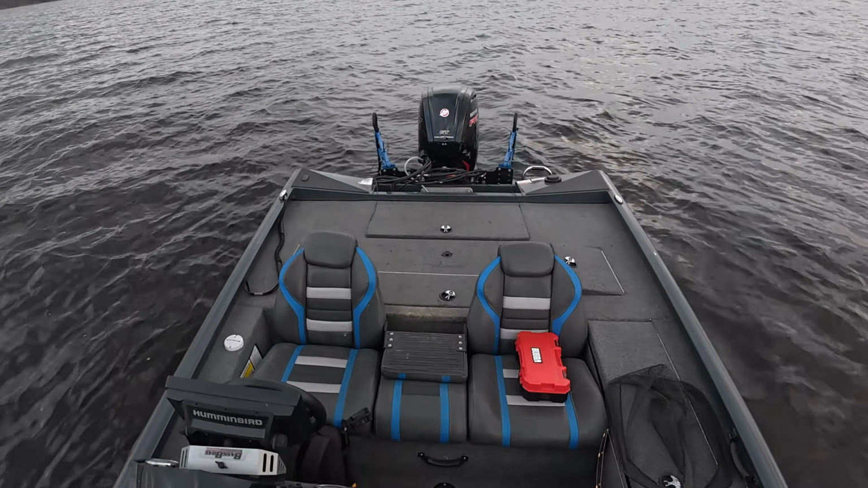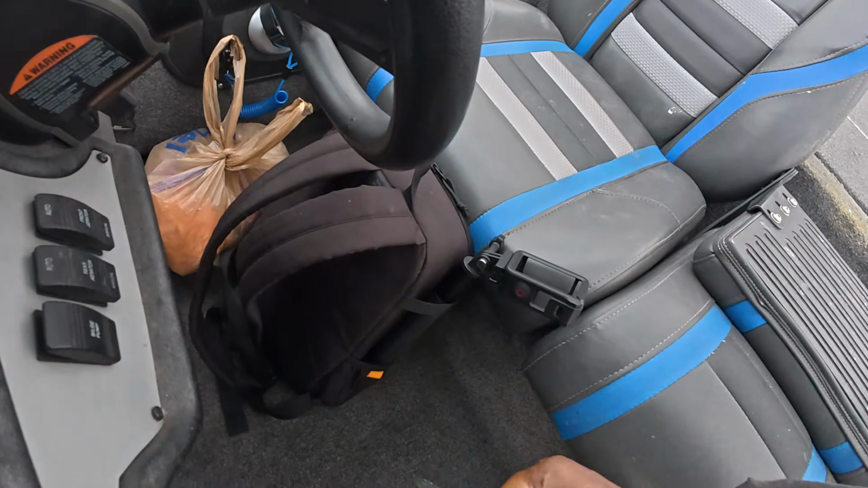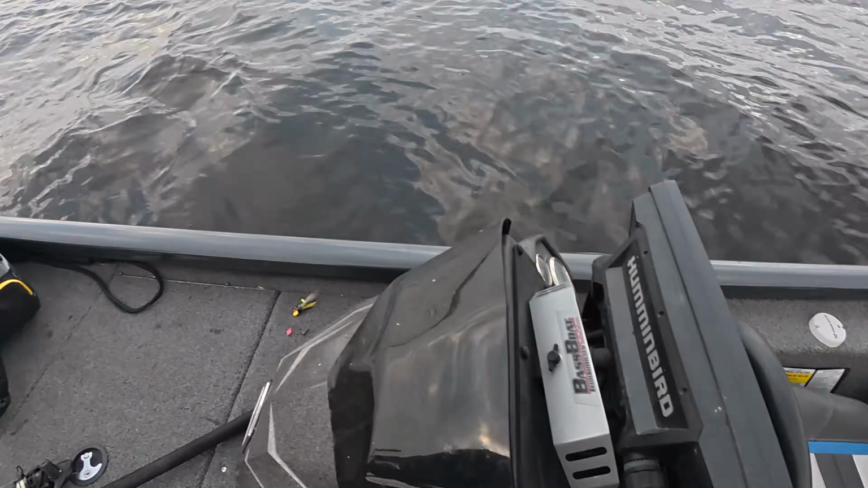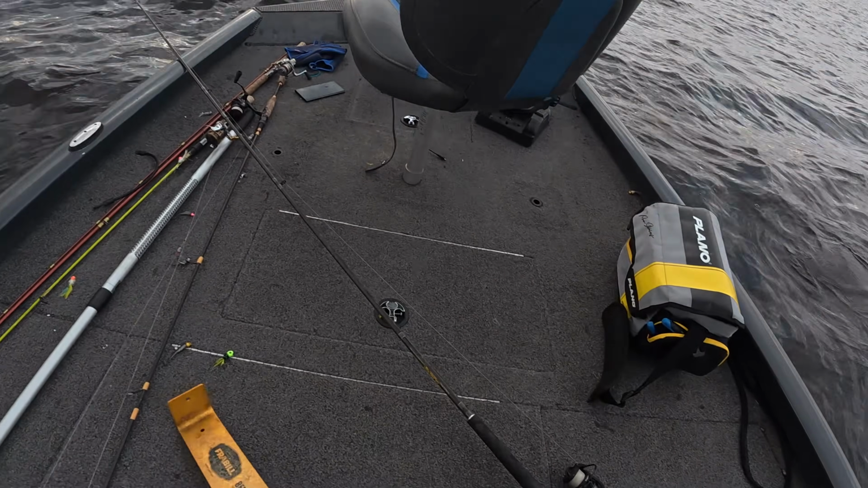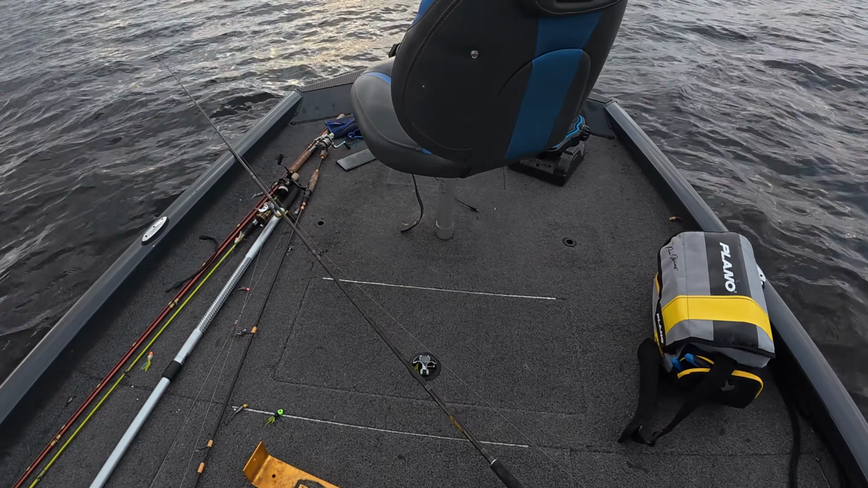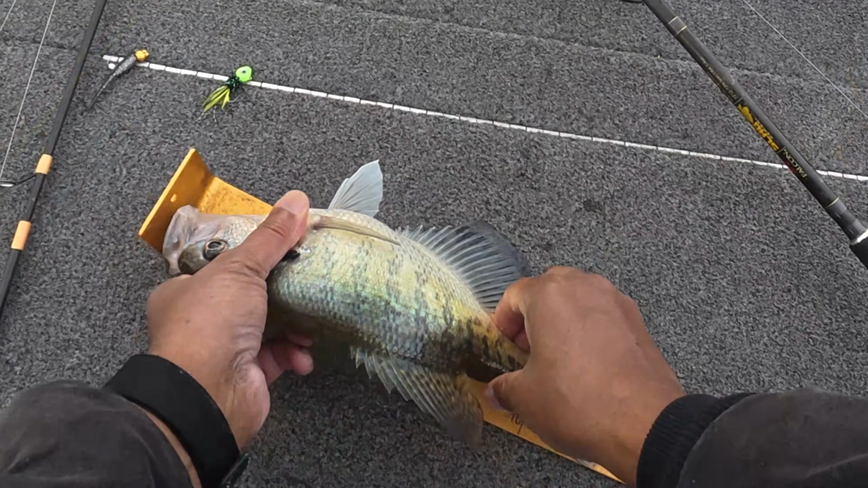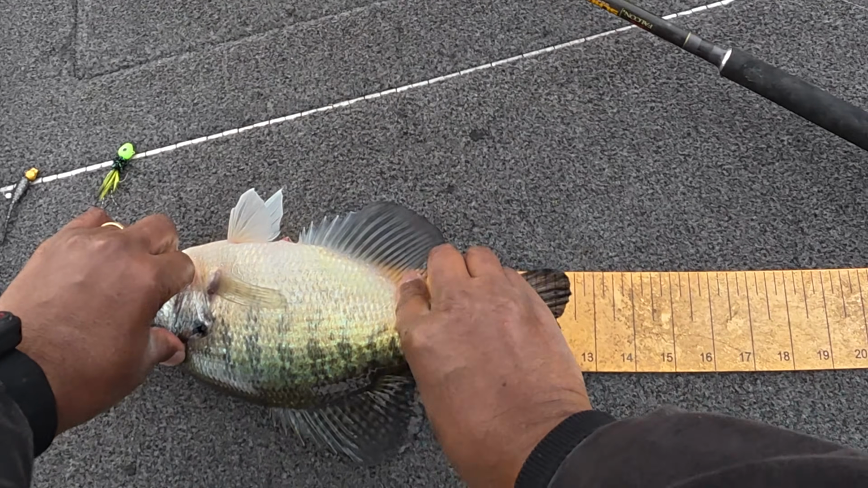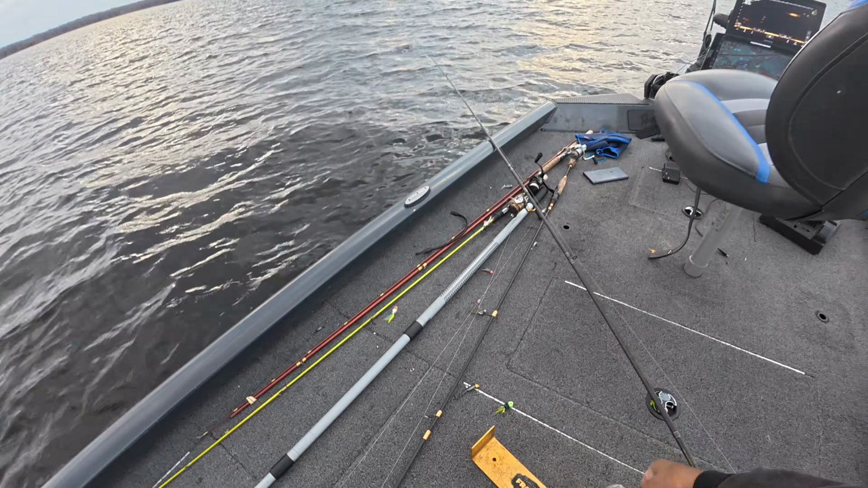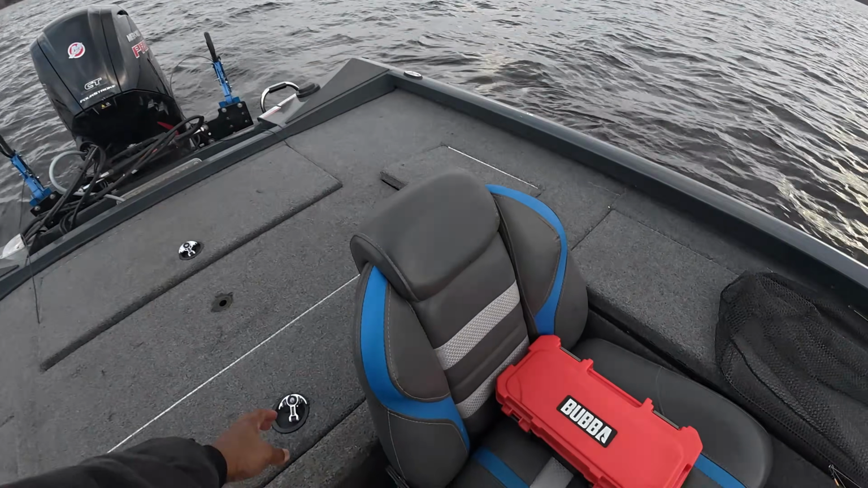Whoa. Let's see how tall this first one is. Let's say he's about 11 and a half, 12 incher. About 12 and a half, okay. That's good for starters.